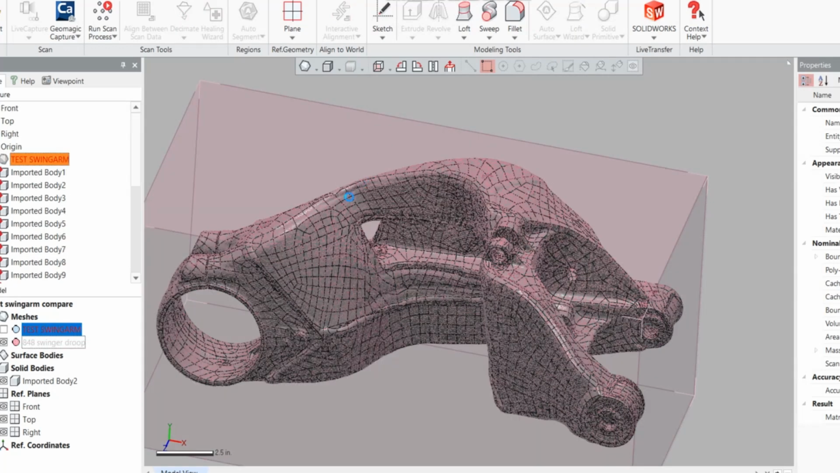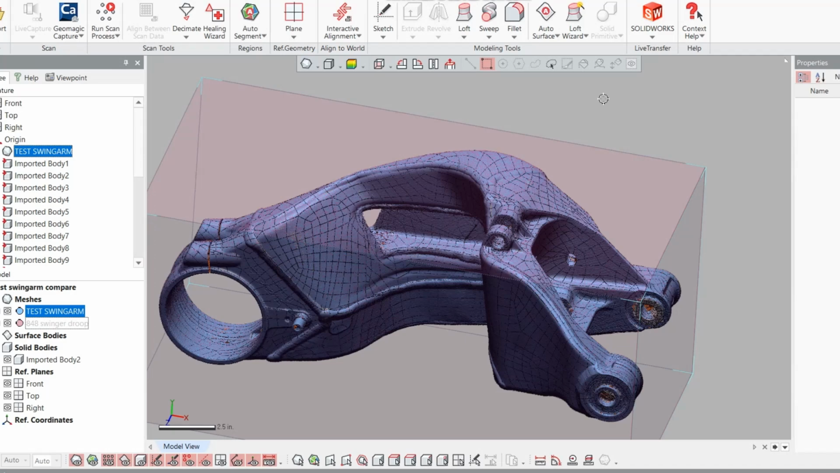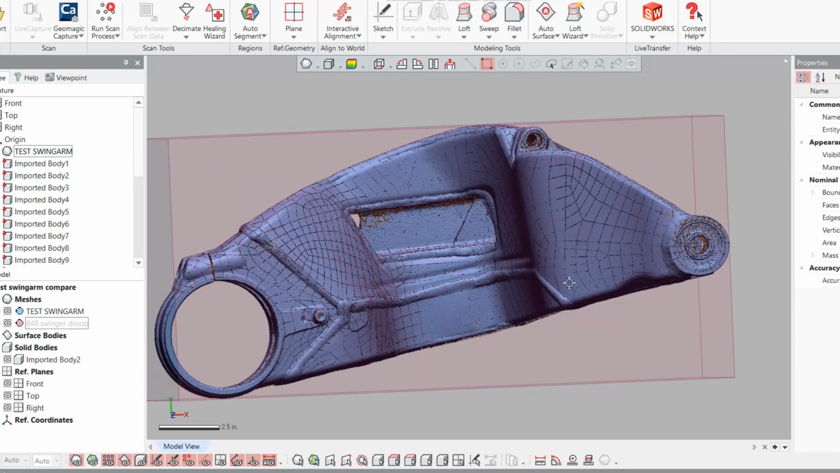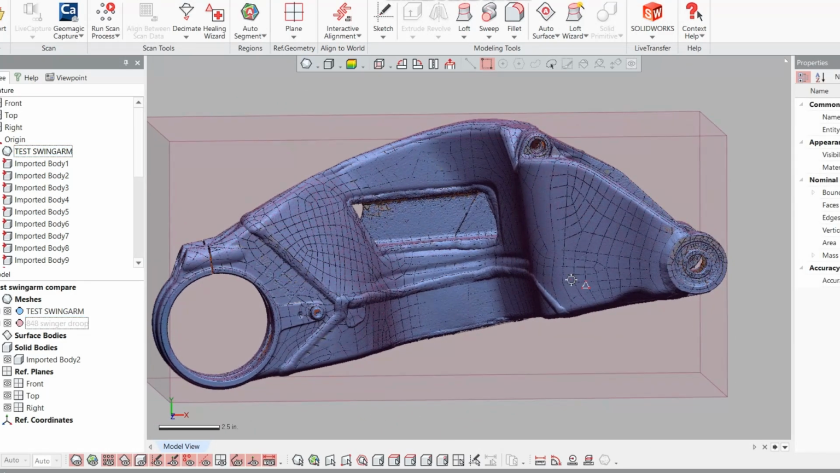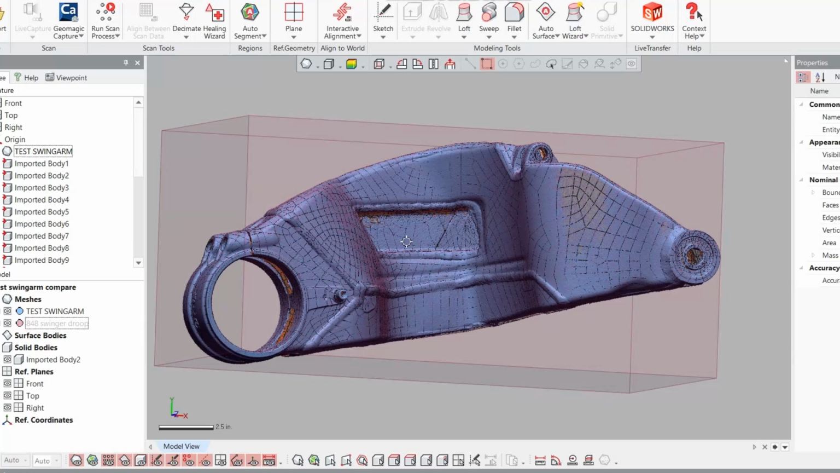Now the entire reason that I've surfaced this mesh is because this is a reverse engineering software. This is not an inspection software. So I cannot do a color comparison on a mesh to another mesh. It has to be a mesh to a surface or a solid body. So that's why I surfaced that, so I can compare my new scan to the old scan, even though it's not really the old scan, it is.